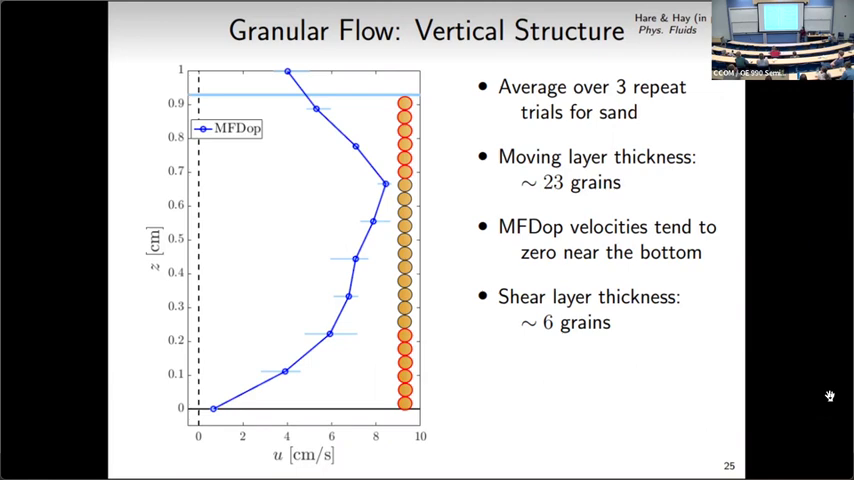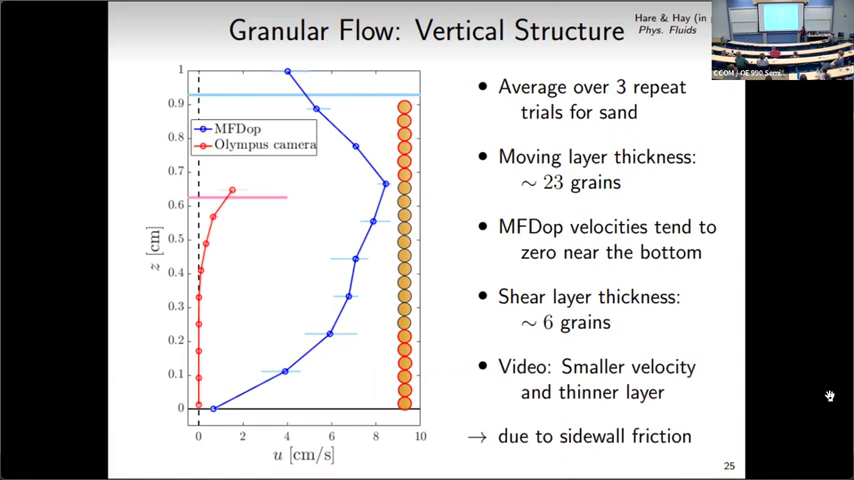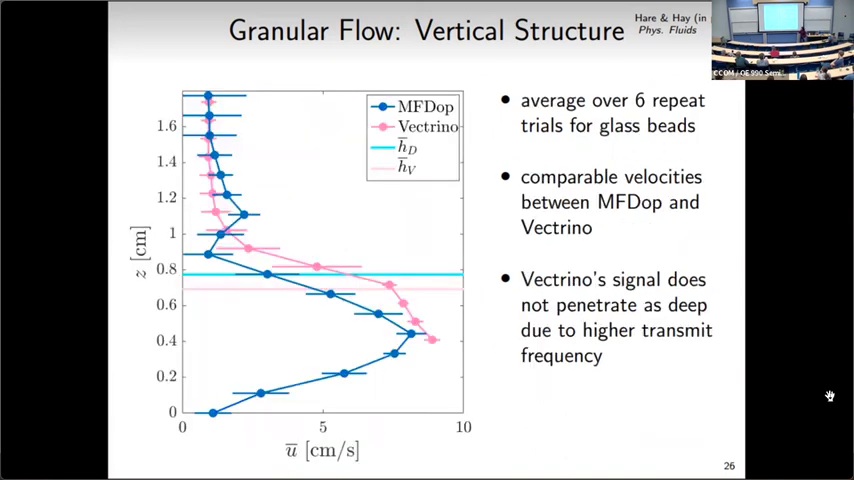We can plot on top of that the velocity profile obtained through the chute sidewall by the camera using PIV, and that has a very different shape. The velocities are a lot slower, the thickness of the moving layer is a lot thinner, and the shape is different. That can all be attributed to the sidewall friction and boundary layer that's created by the sidewall. So those are the sand measurements. In the next slide, we're going to look at measurements for the glass beads.